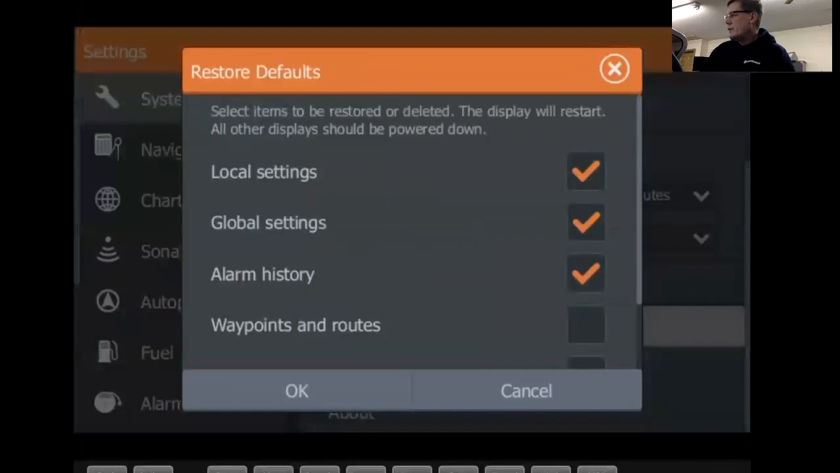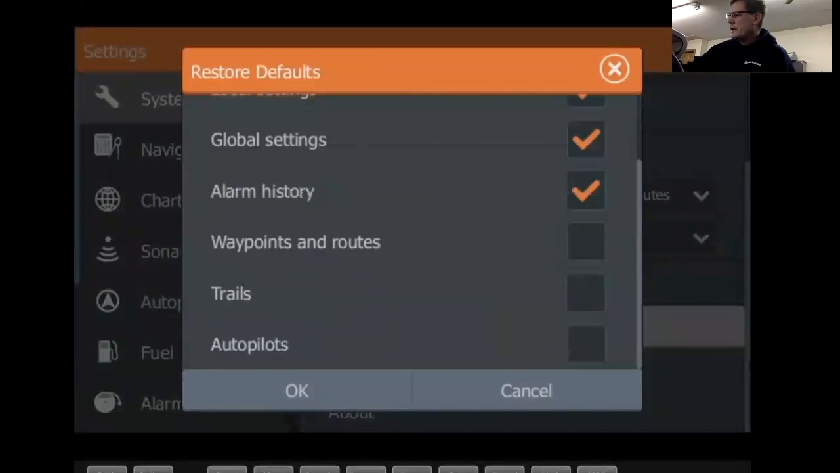Restore defaults. Here's where you can restore defaults to your unit if you run into any issues that you need to restore defaults for, whatever reason. Your unit's kind of wacky. Let's say you do a software update, things like that. You can do a restore defaults.